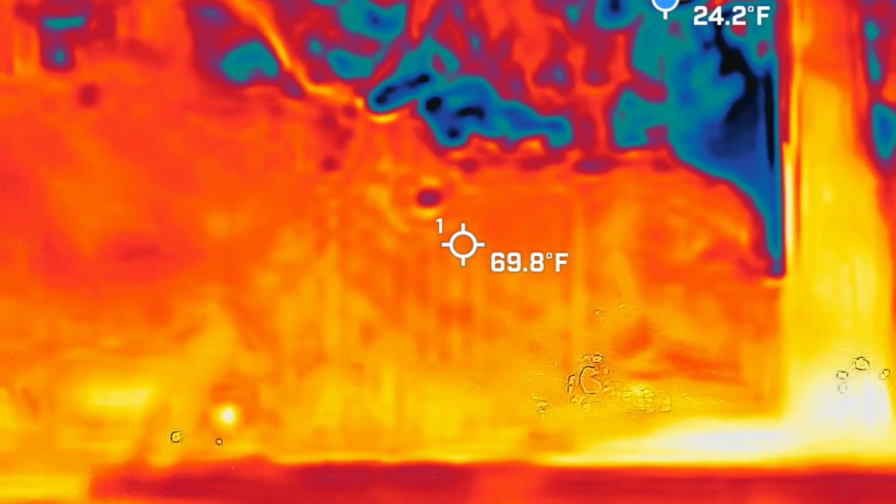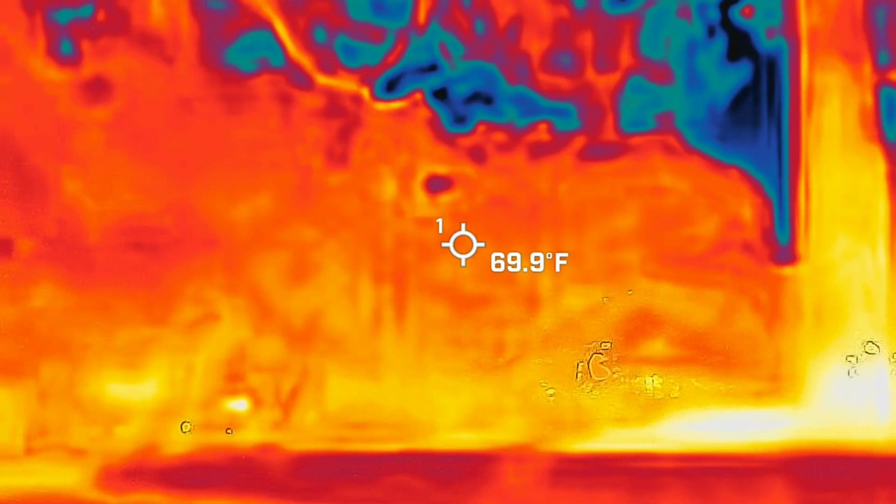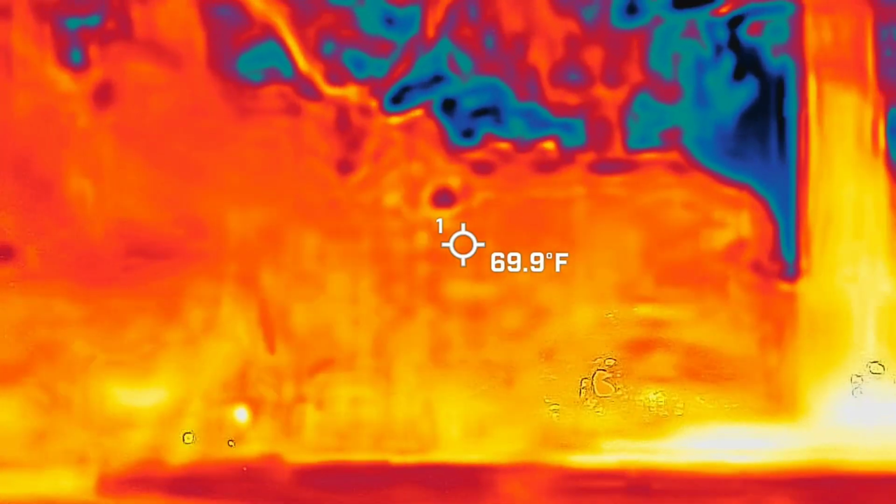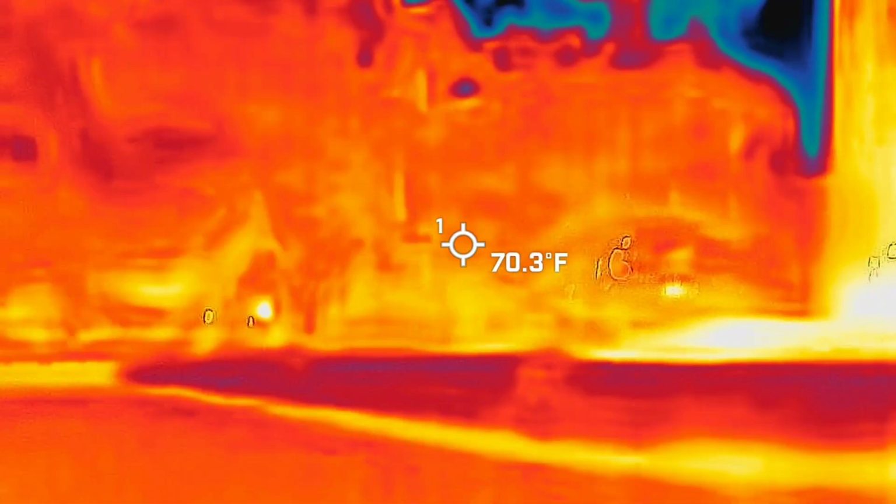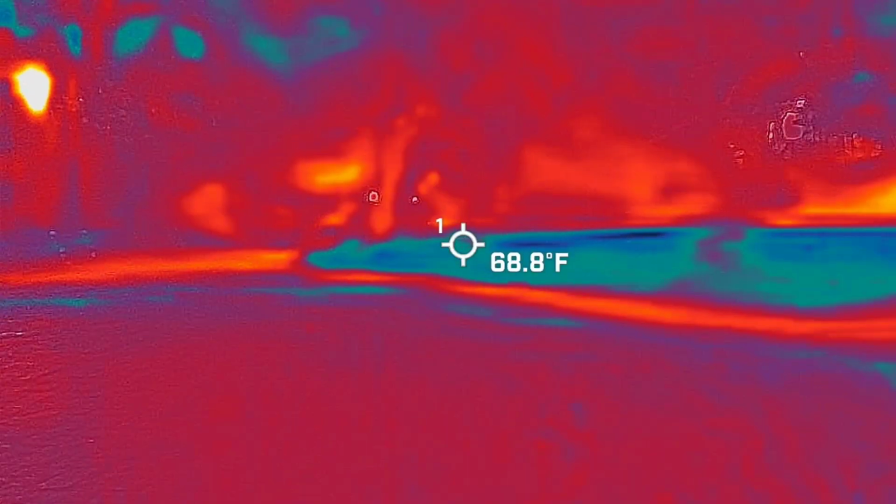Here you go. Perfect. Devices. Let me take those from you. Perfect. No, you gotta wait till it's scanned. Okay. I can keep this right here.